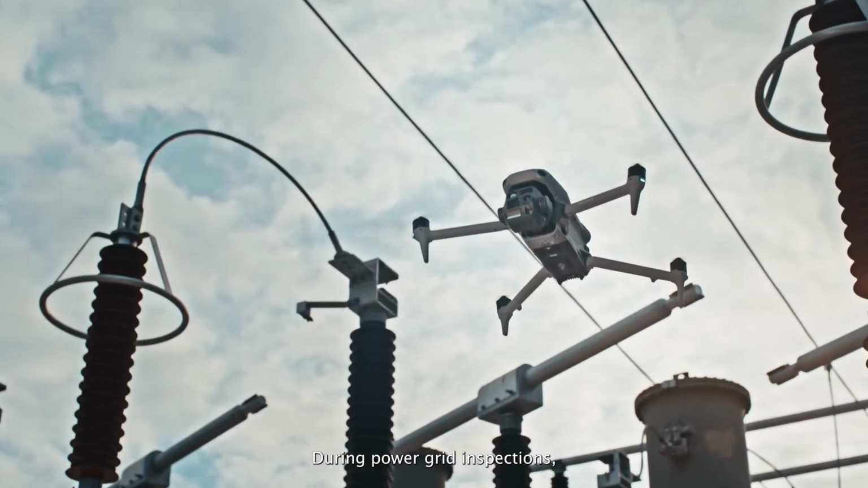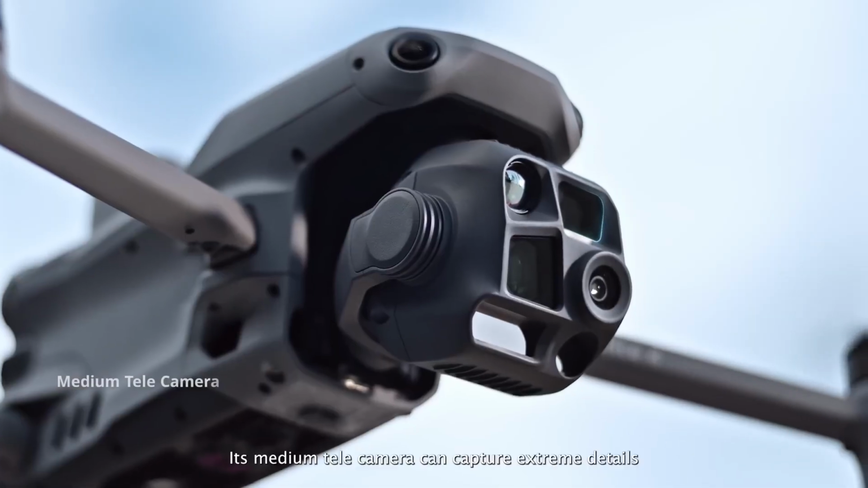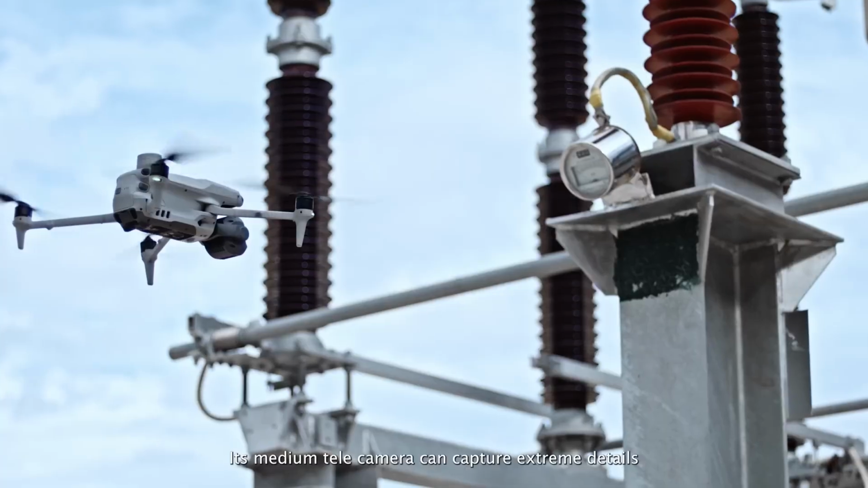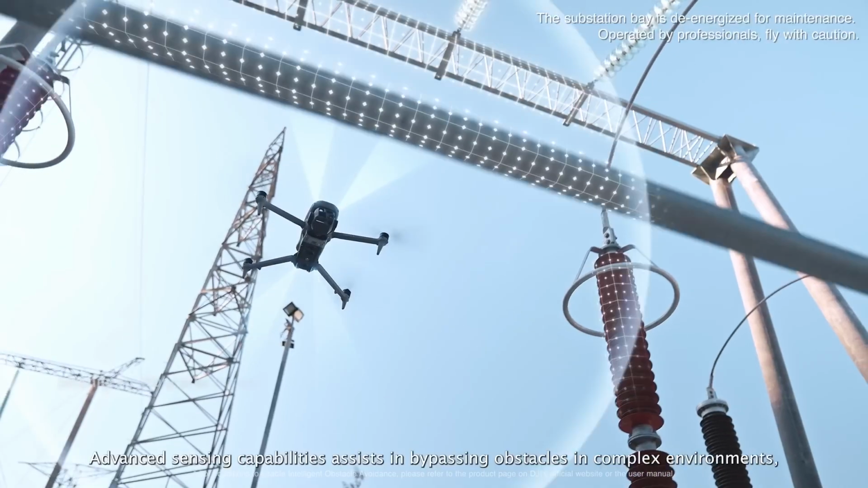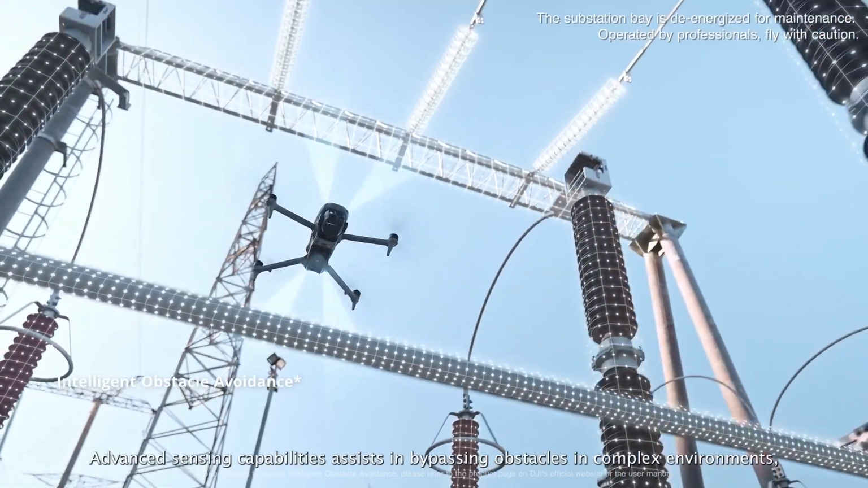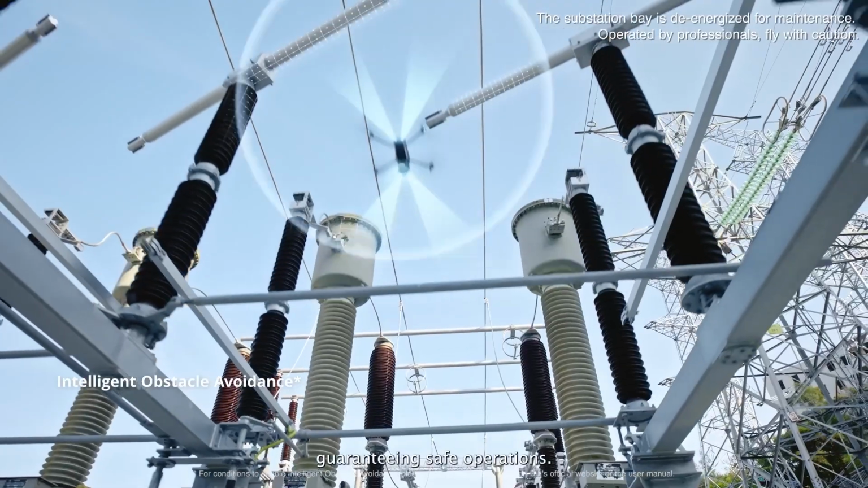During power grid inspections, the Matrice 4 series combines safety and efficiency. Its medium telecamera can capture extreme details of meters and dials from a safe distance. Advanced sensing capabilities assist in bypassing obstacles in complex environments, guaranteeing safe operations.